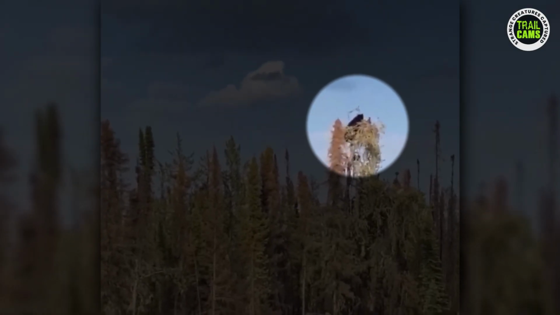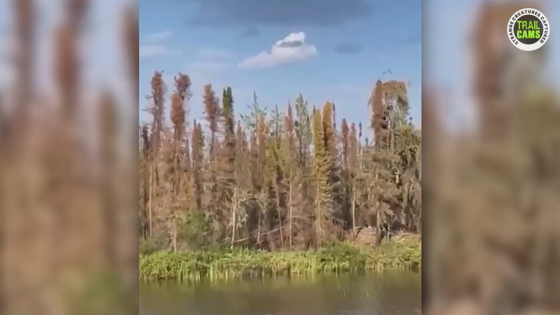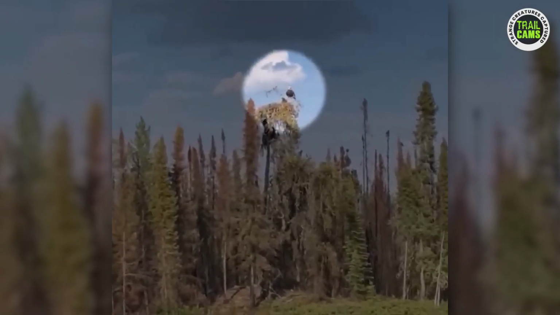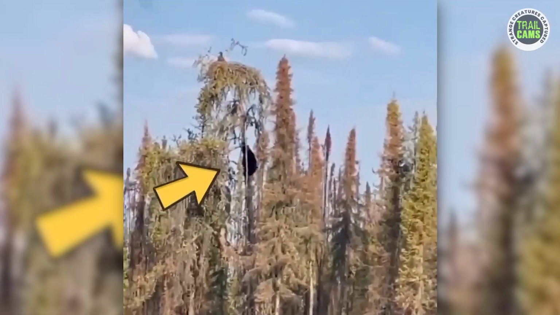Spotting this activity, the mother eagle attempted to stop the bear in its track and scare it off, but all to no avail. Take a close look at how it succeeded in grabbing the baby eagle and bringing it to the ground. Who would have thought of bear climbing? It's quite interesting what the trail cam captures.